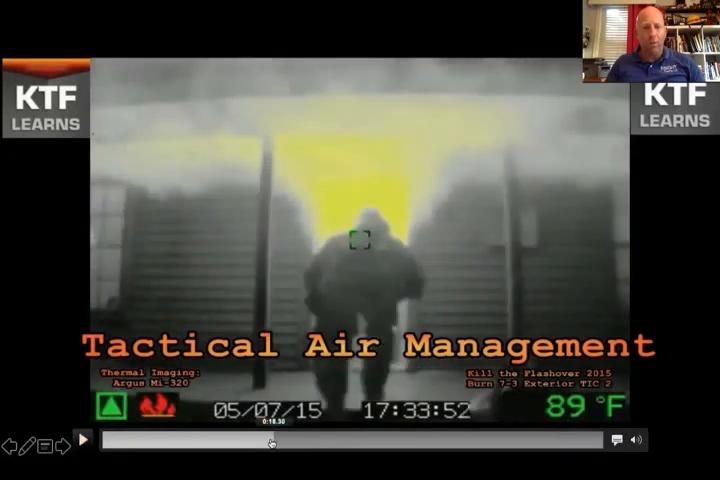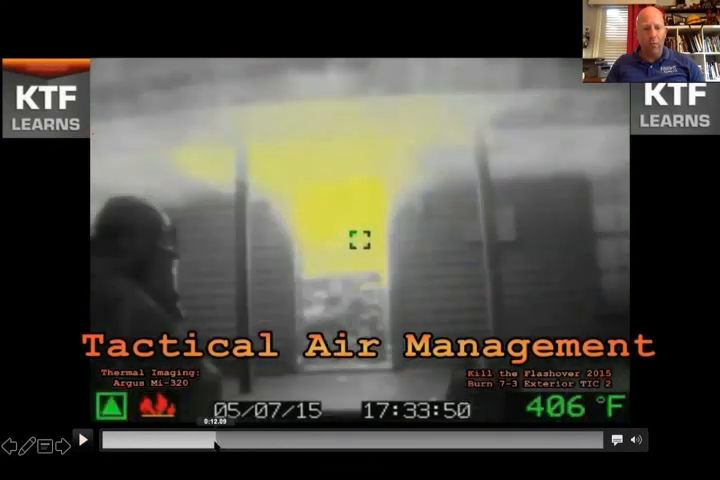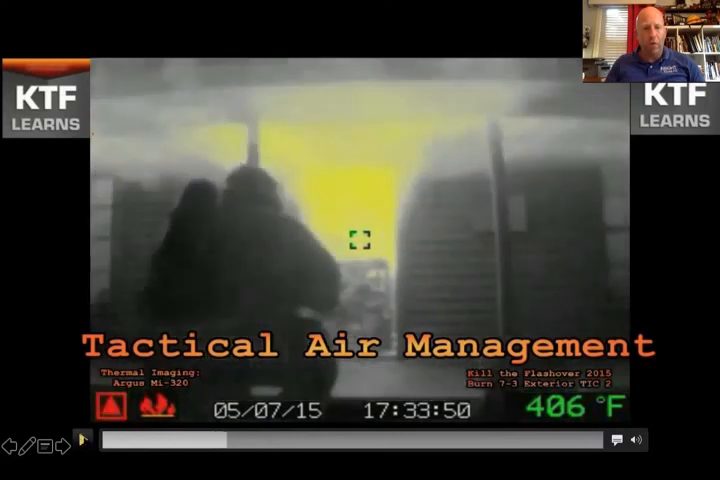Notice real quick with me when the camera changed, I'll back it up, right there. That's in low sense mode, the green triangle. Watch really closely. Boom. Now what color is that triangle? Red. How easy would it be to miss that? The overall field of view got a lot hotter, and the camera picked it up. But we'd miss that if we scanned too quick.